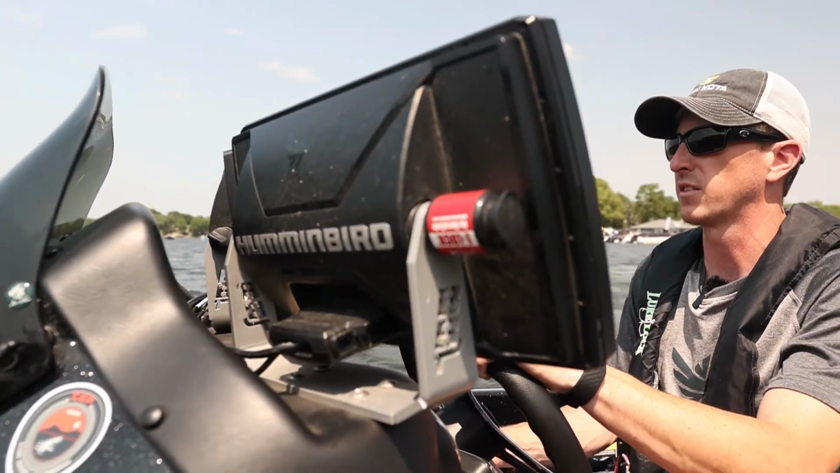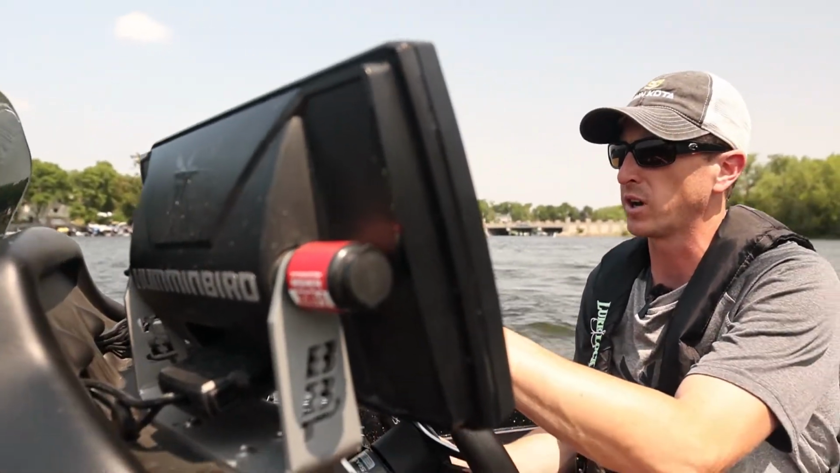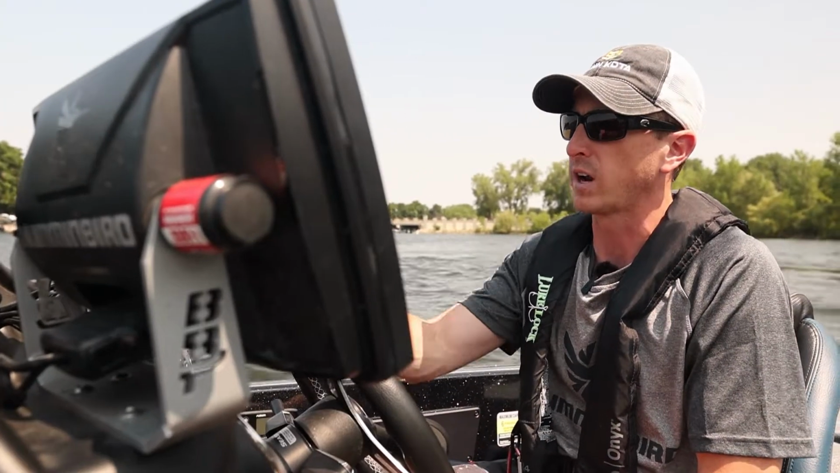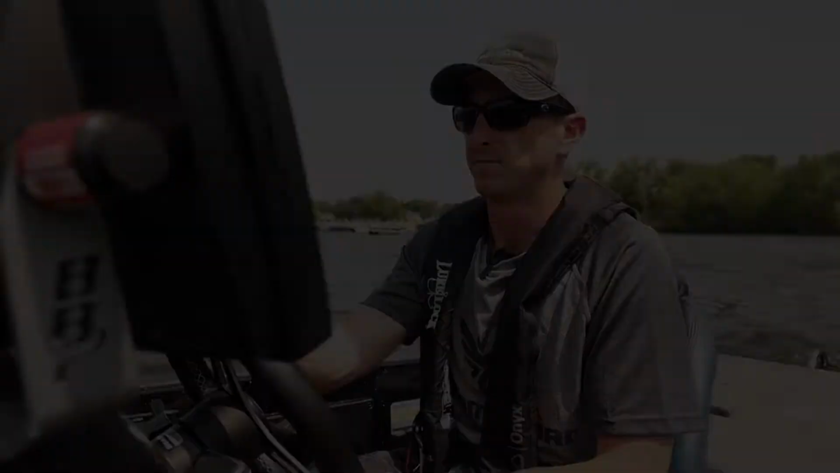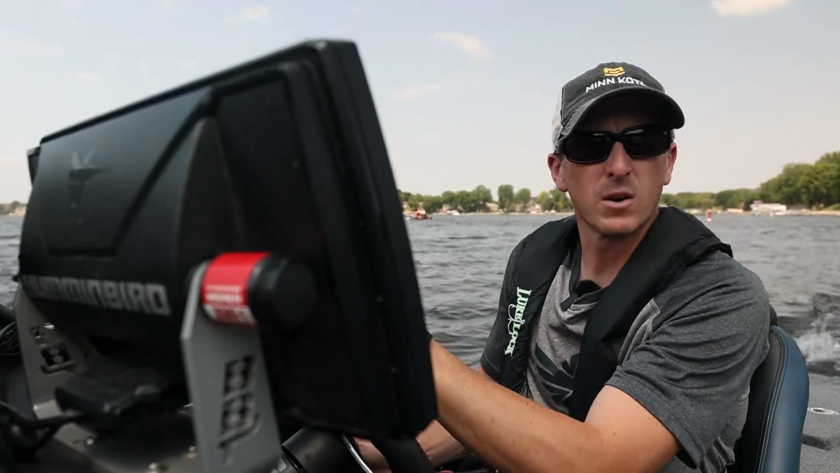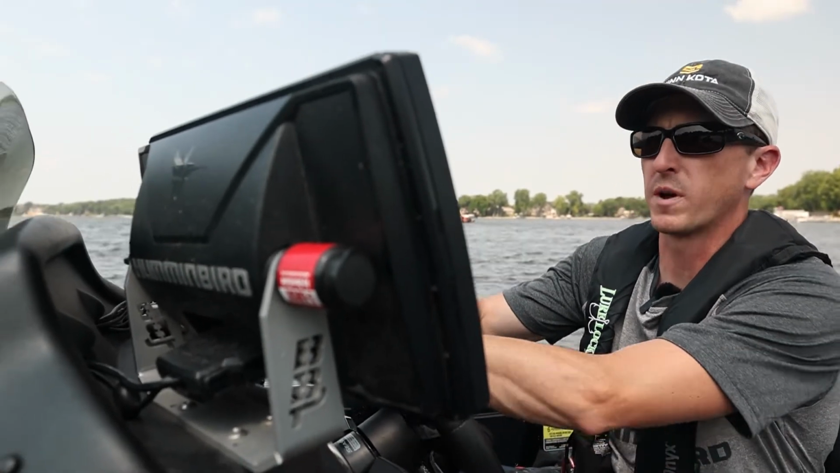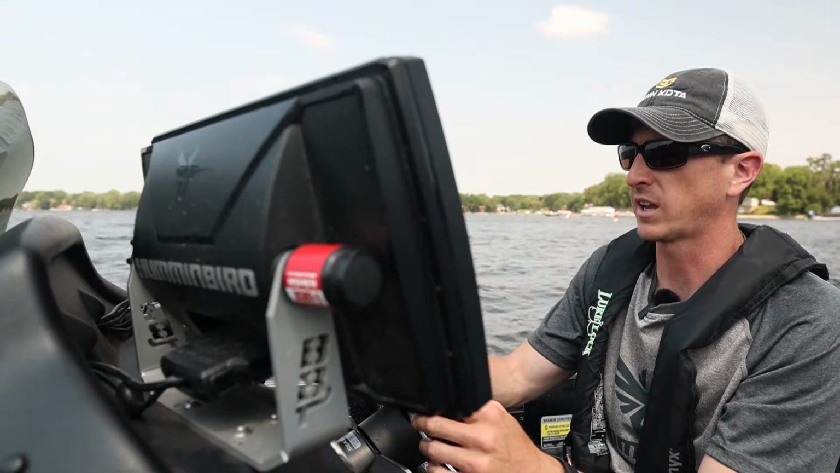So here I'm just going to get on the line here. I'm keeping an eye on my map to know where I'm going here, and once I'm on the right line, I'm going to keep an eye here on my right unit with my side imaging and down imaging to figure out where that rock is. Because then once I locate the rock, I can scroll over with my cursor and put a precise GPS coordinate where that rock is.